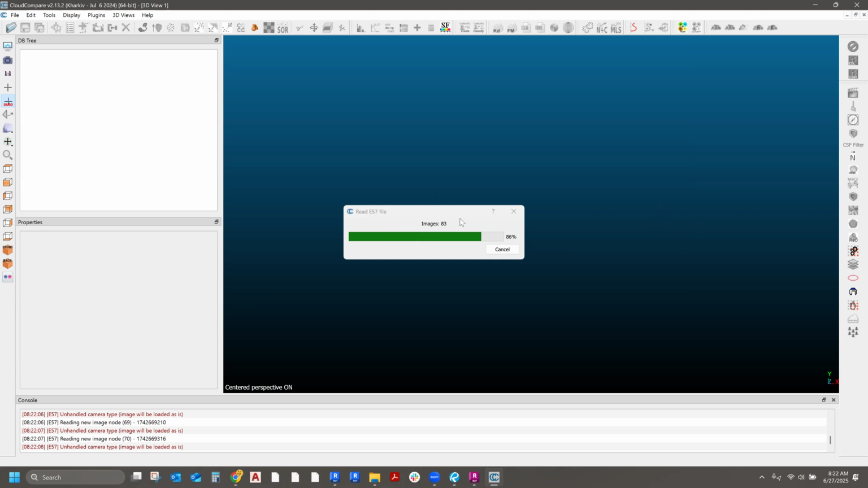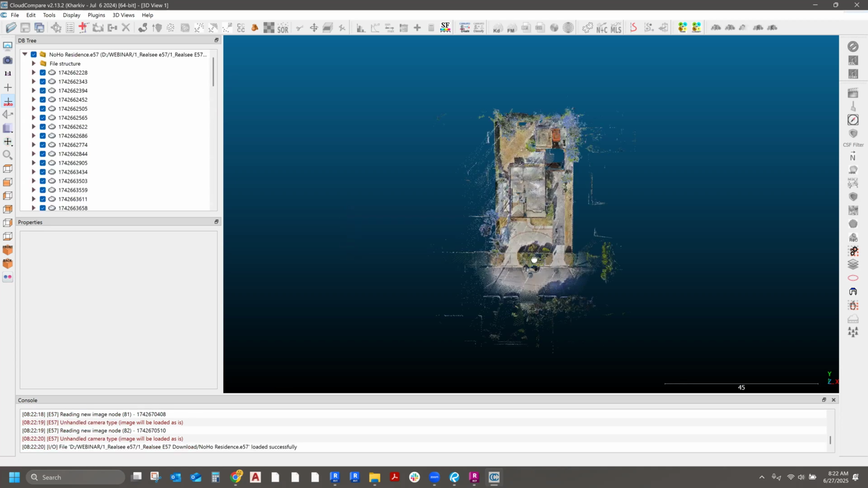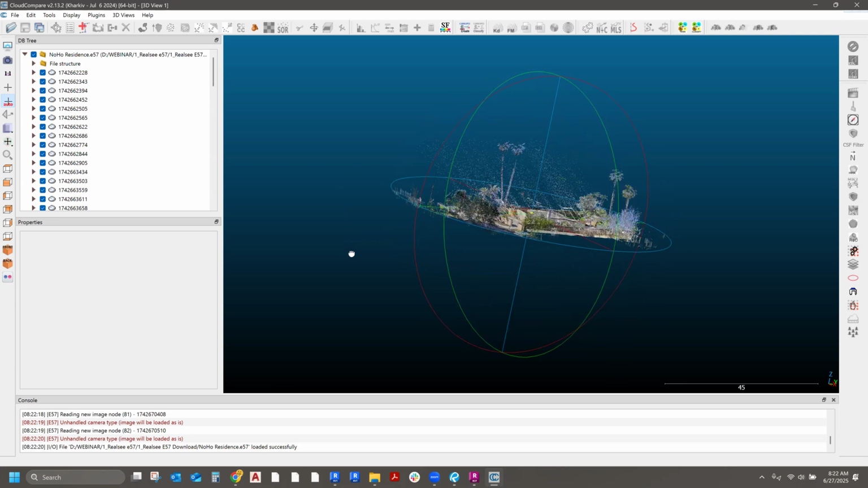Okay, it's almost done. So right now, the reason why it's taking so long is because it's actually loading the images as well. But once it's loaded, it's in. So we're almost there. There it is. So now I'm in the CloudCompare interface, and there's my entire scan.